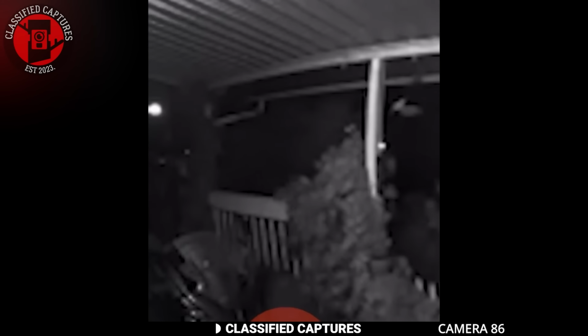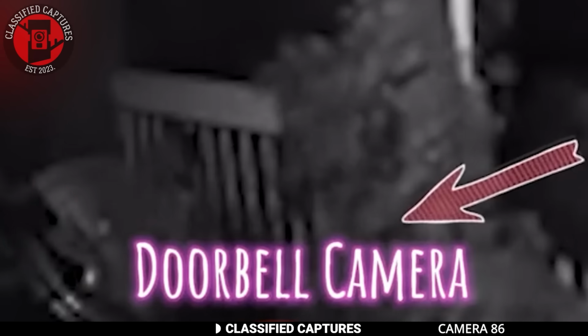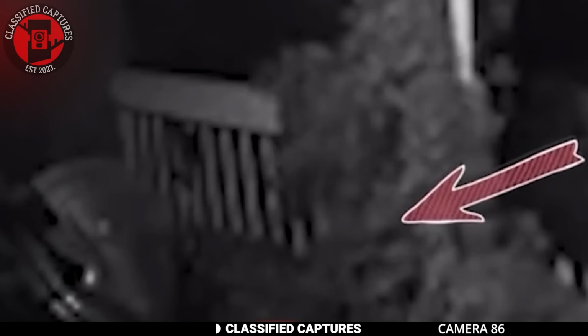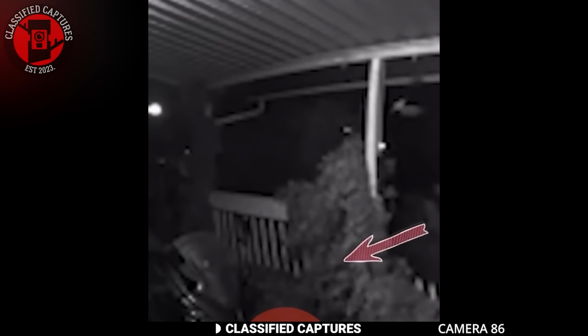A homeowner was reviewing his doorbell camera footage when he came across something truly unsettling. In the footage, a dark figure suddenly appeared out of nowhere walking by the front of the house. What makes this even more eerie is that the figure didn't approach the door or attempt to enter the house. It simply appeared for a brief moment, moving across the camera's view and then vanished just as mysteriously as it appeared. The figure's appearance was so fleeting that it almost seemed like a shadow passing by.